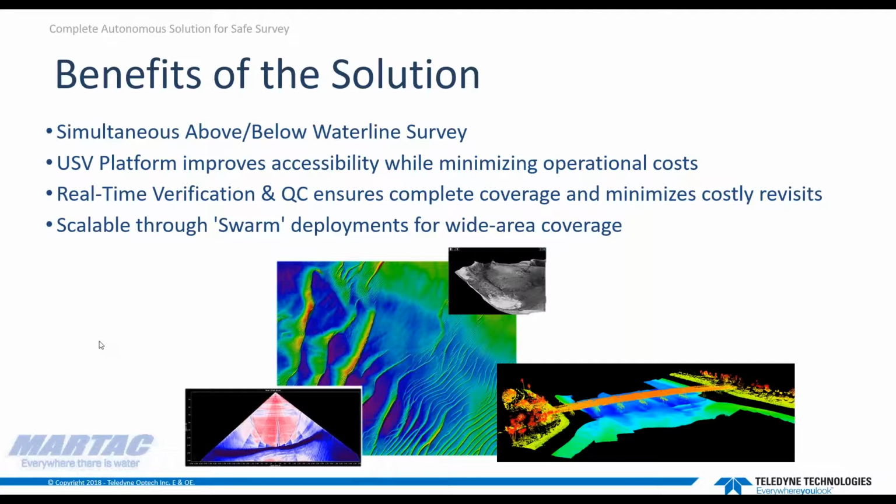And you also now have an easily scalable solution with a range of platform and sensor options, whereby adding multiple vessels in swarm deployments, using similar setup parameters for automated collection and processing, you can quickly expand your coverage area with sensor data from all vessels available in a single application to monitor all the gathered data.